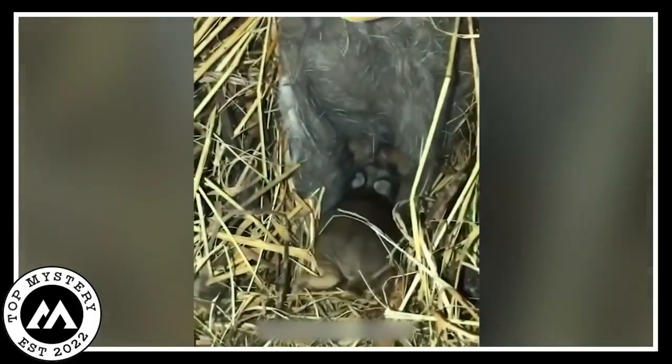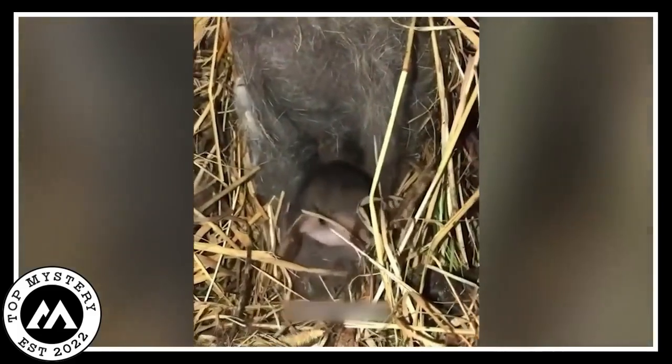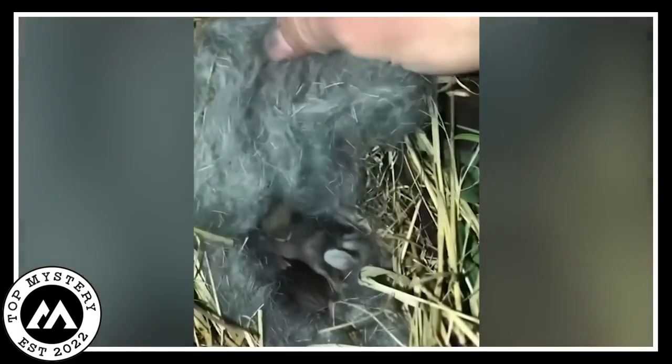The owner, part of this mysterious event, gently held the tiny rabbit, a delicate and helpless bundle. Placing it next to its watchful mother, the guardian of rabbit secrets finished the scene.